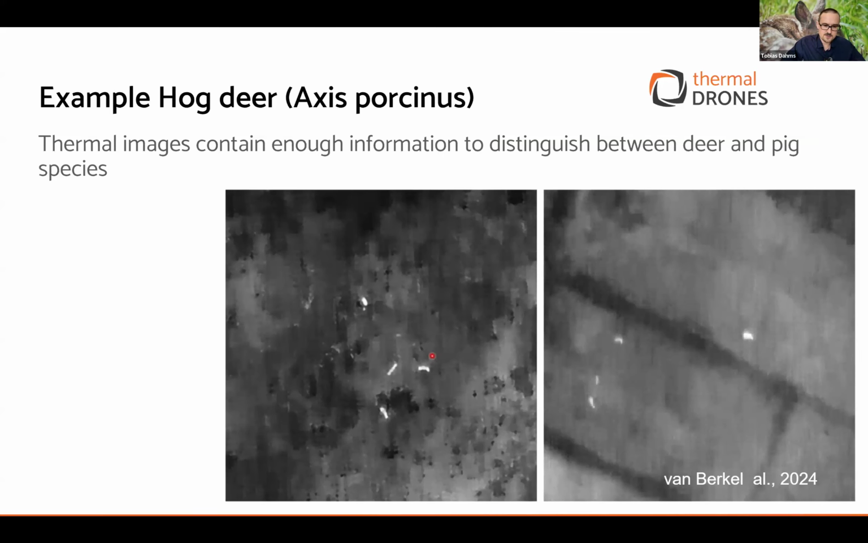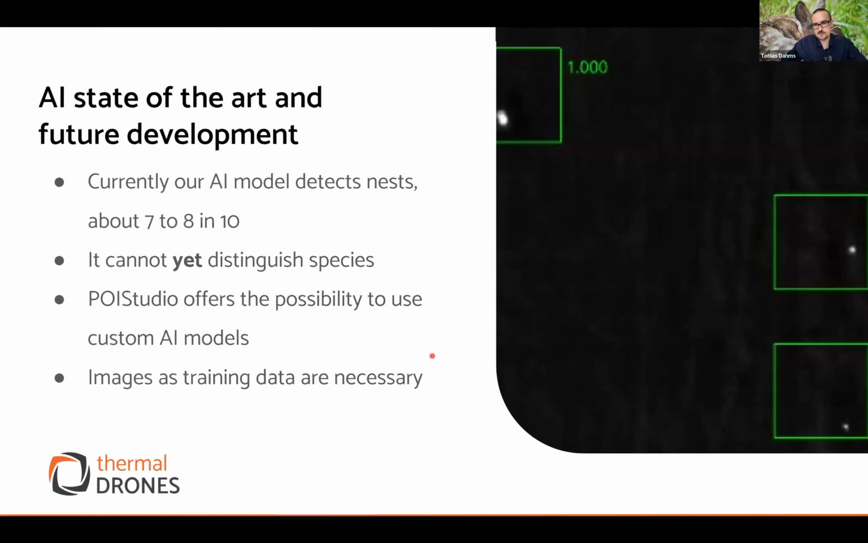What you can also learn here is that you get a lot of image data, and to analyze all this image data manually is a lot of effort, and therefore bringing in artificial intelligence is of course the way to go. Our software already has an AI model included, and in the bird surveying, it detects about 7 to 8 in 10 nests, which is not too bad, but it cannot yet distinguish species. There's still a lot of development to be done.